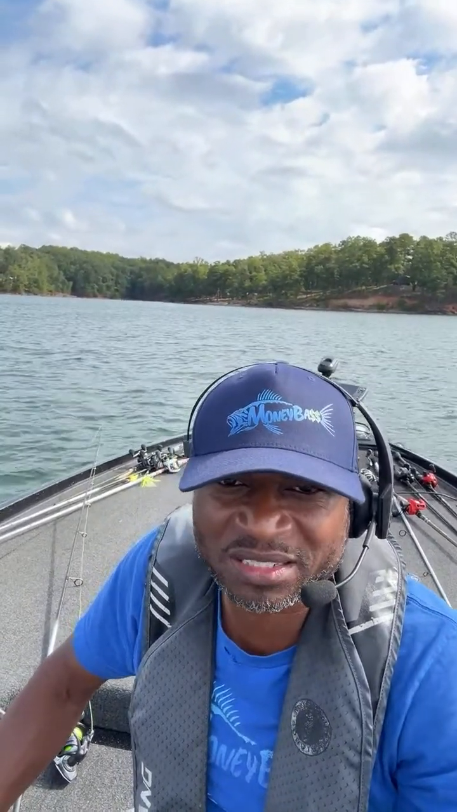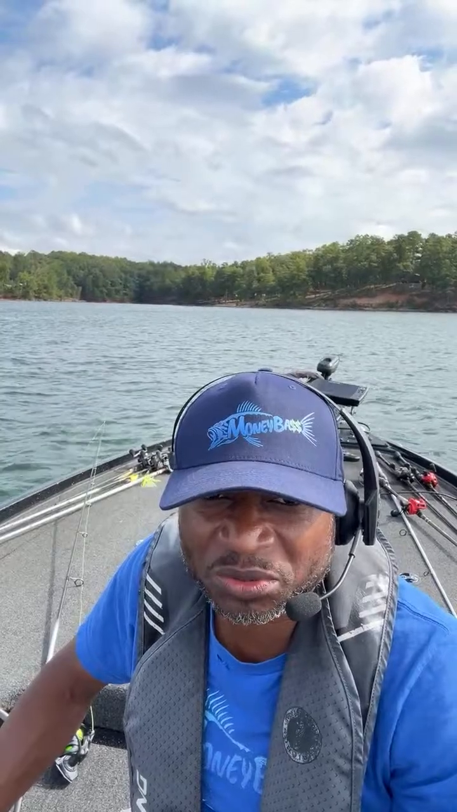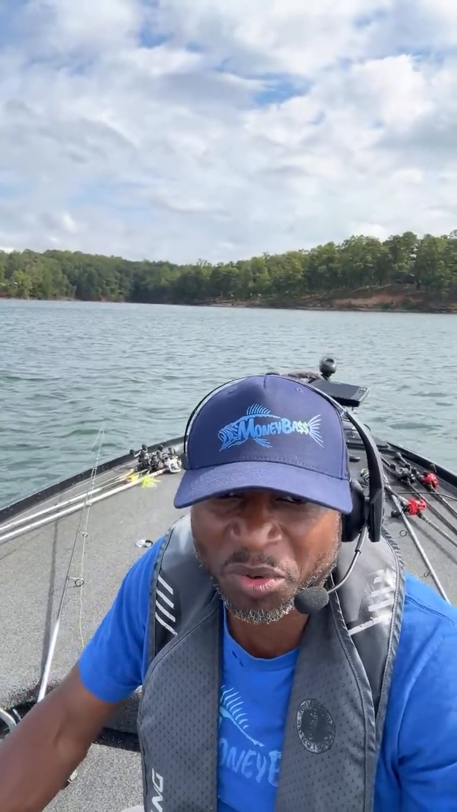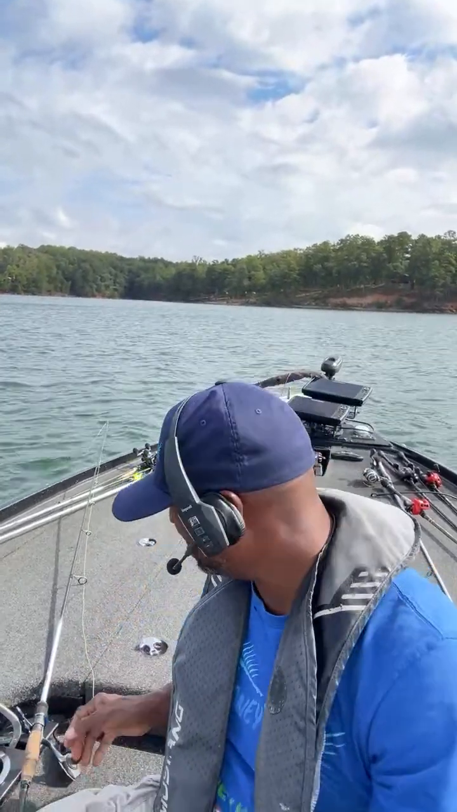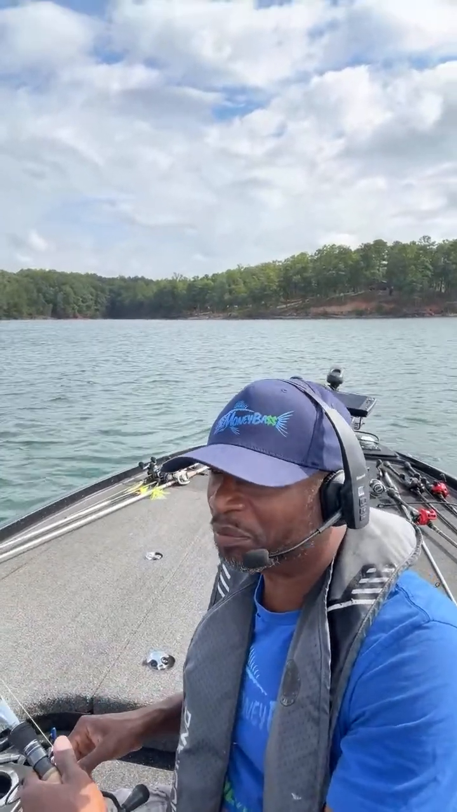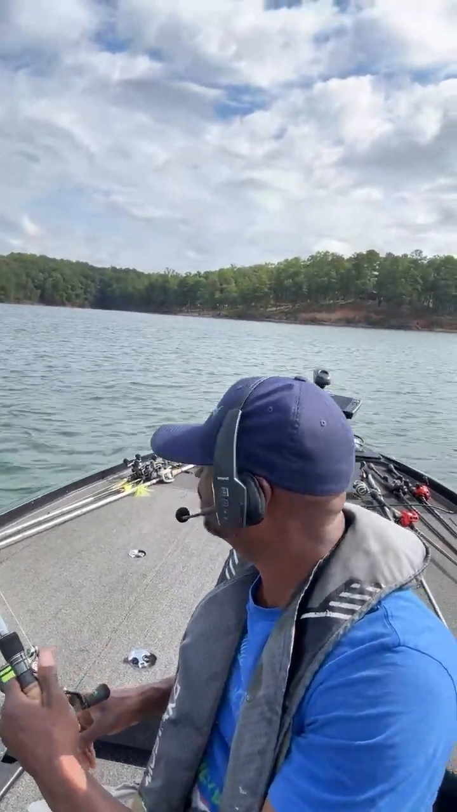Mask Off Fisher says, that's what I used, and I'm always catching wind knots. Do you think another braid would be more manageable? Uh-oh, sounds like that might be a user error right there. No, I'm just joking. It depends on what bait you're throwing on there.